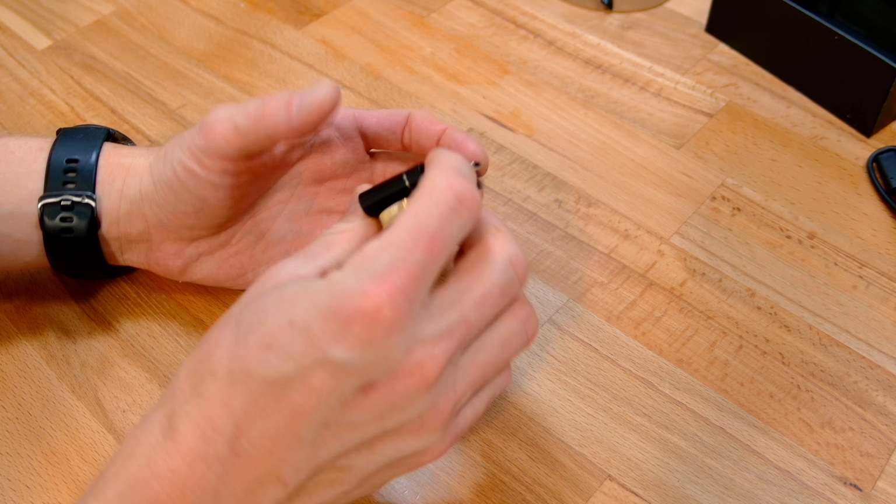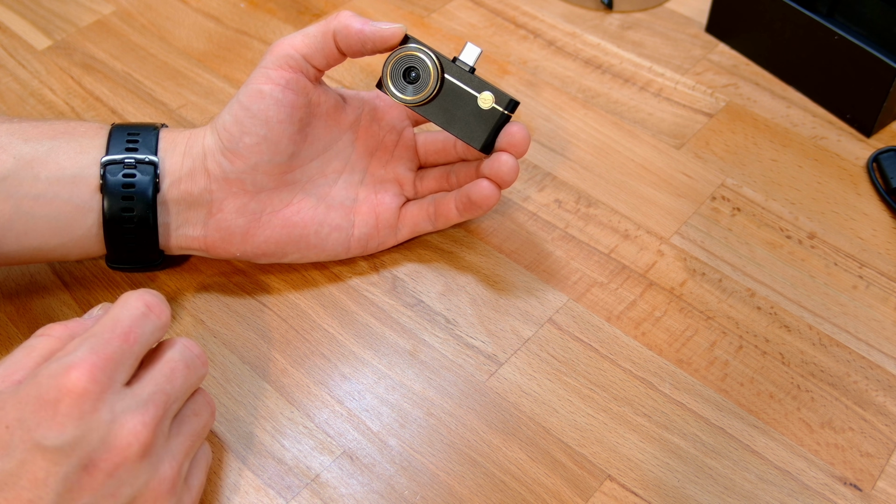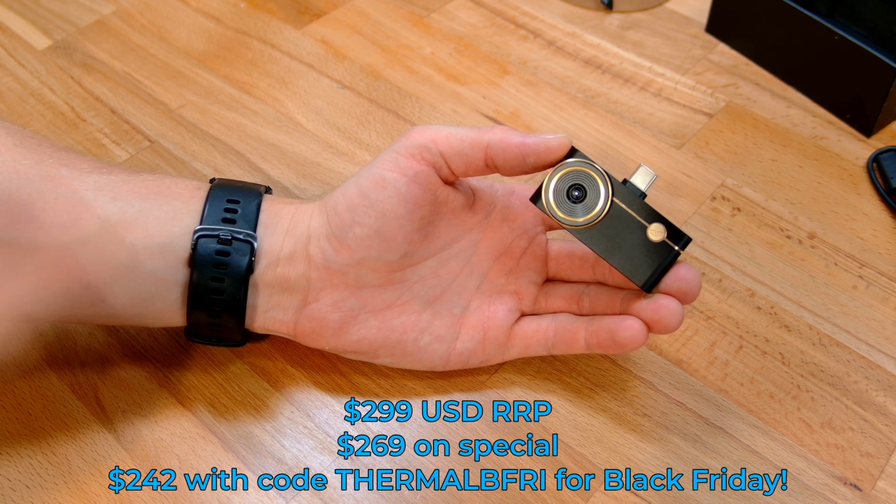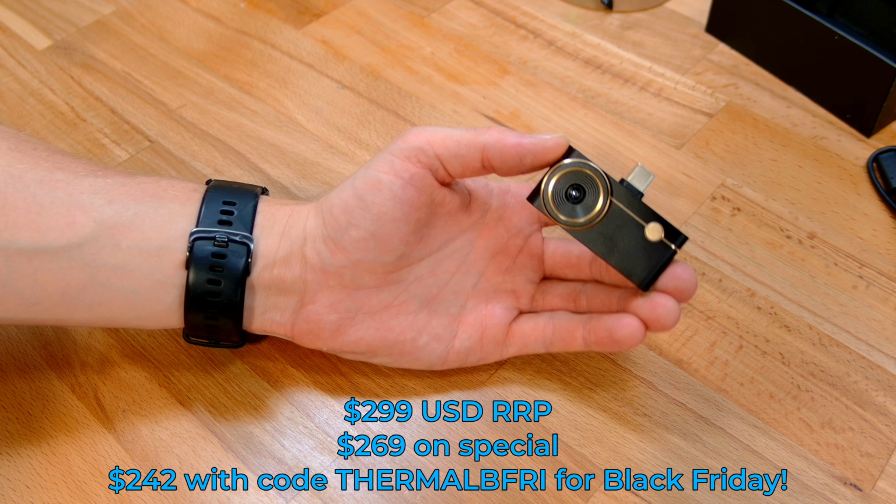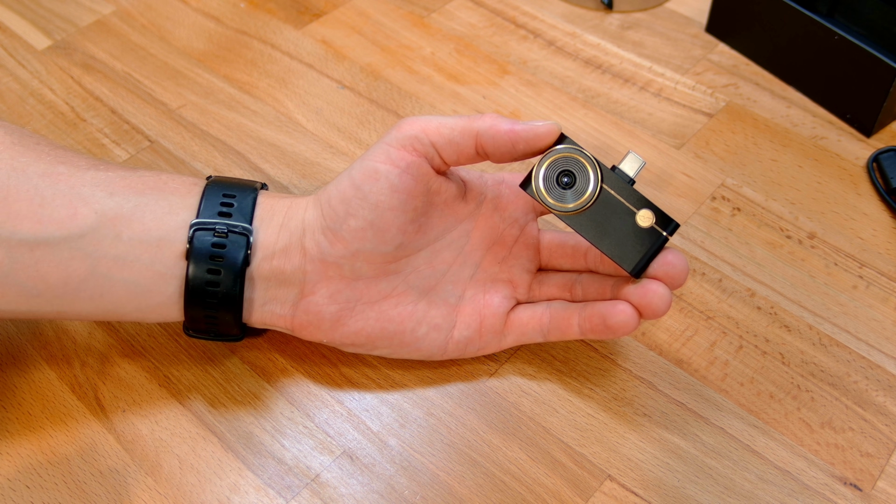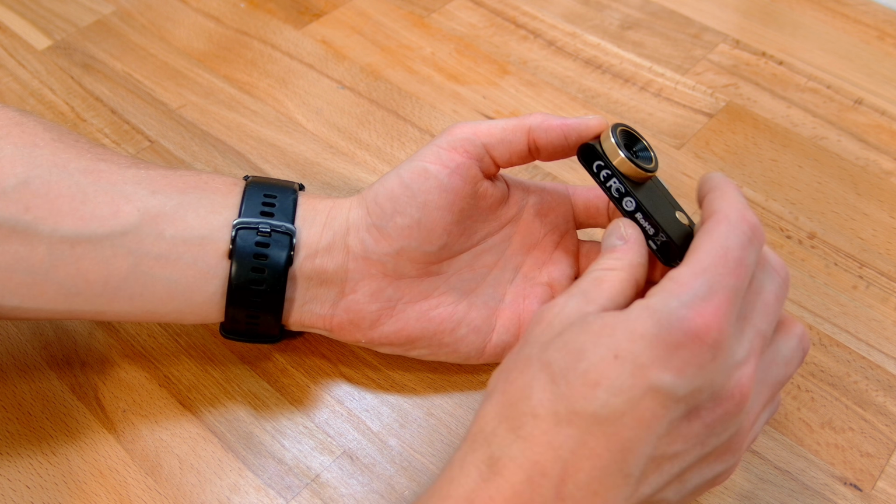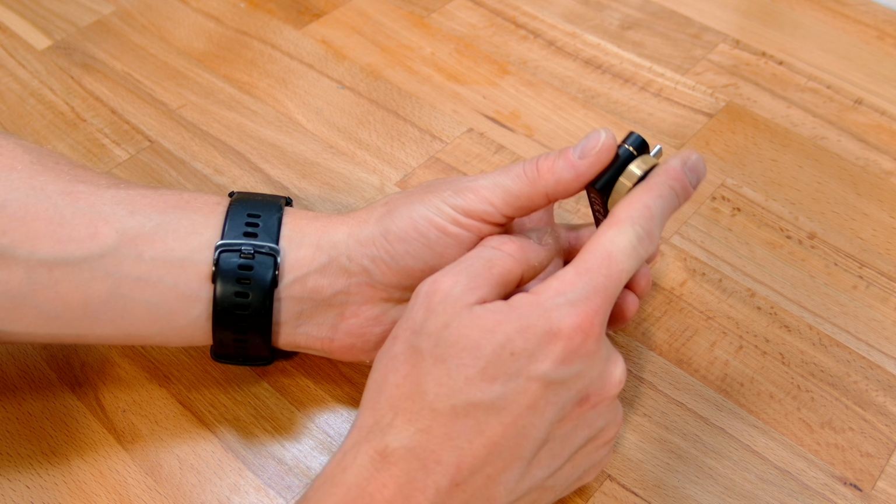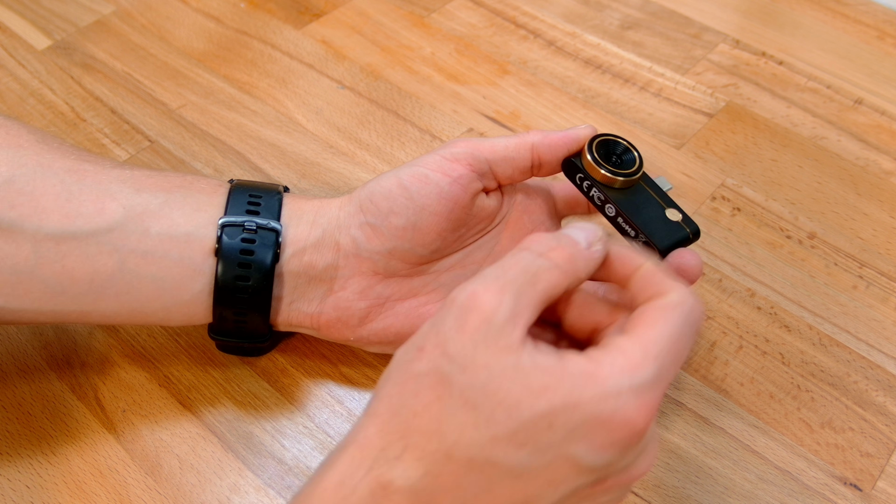It is more expensive though. So this is $299 USD normally, and it's currently on special for, I'm trying to remember off the top of my head, $230 USD, I believe. If you want to go and get one, get them before the month is out because that's why the specials are still on. So obviously this is quite a big lens, but it's got that 8mm macro mode. I assume we're probably gonna have to be right up against things to see that.